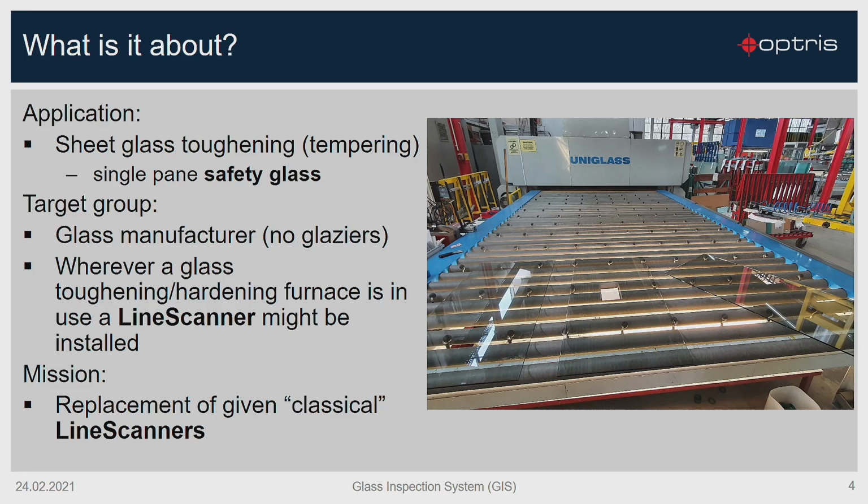We are very happy because we have here near Berlin a location. This is a company which has a glass hardening process, and you can see here the machine. You can see here behind the oven, the furnace, and the glass comes out of the furnace to the cooling area. And in between the furnace wall behind and the cooling section, we have installed our infrared camera to check the temperature of the glass surfaces.